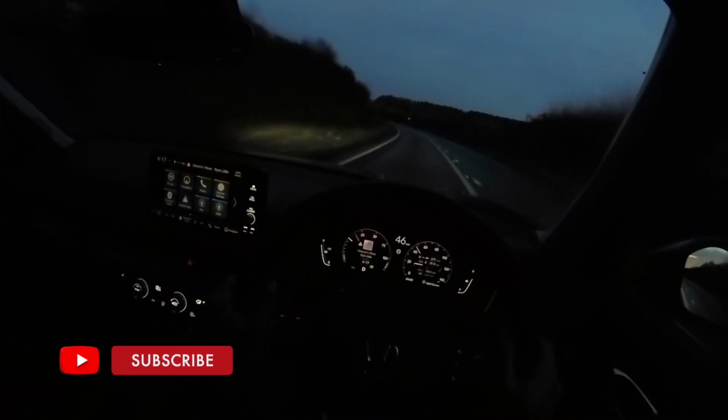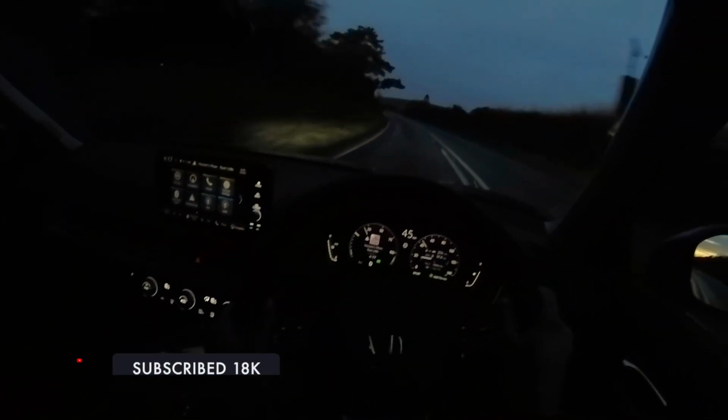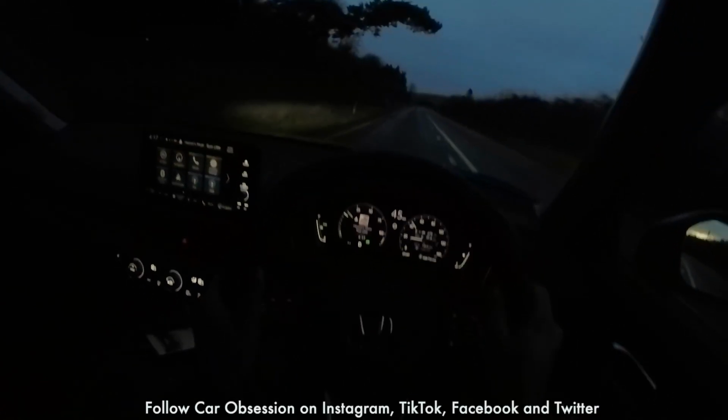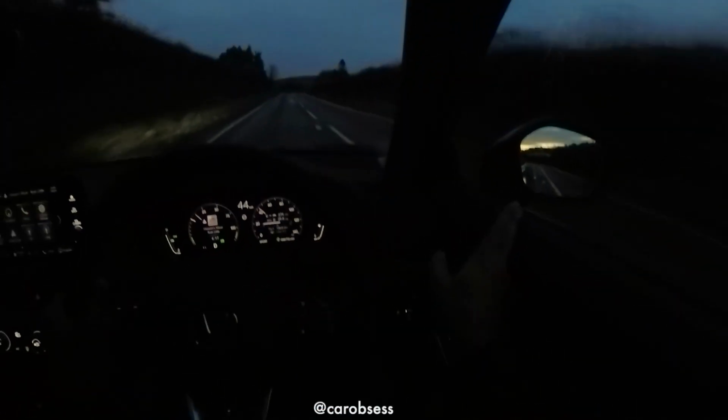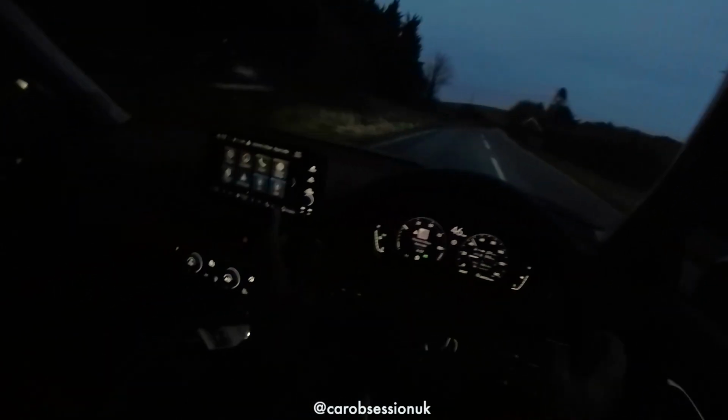Speaking of refinement, there is a bit of road noise coming from the Michelin Pilot Sport 4 tyres. And on the motorway, when you're travelling at 70, you do get a bit of wind noise from the door mirrors as well. But apart from that, which to be fair are quite minor complaints, okay, this road surface is a bit rougher.